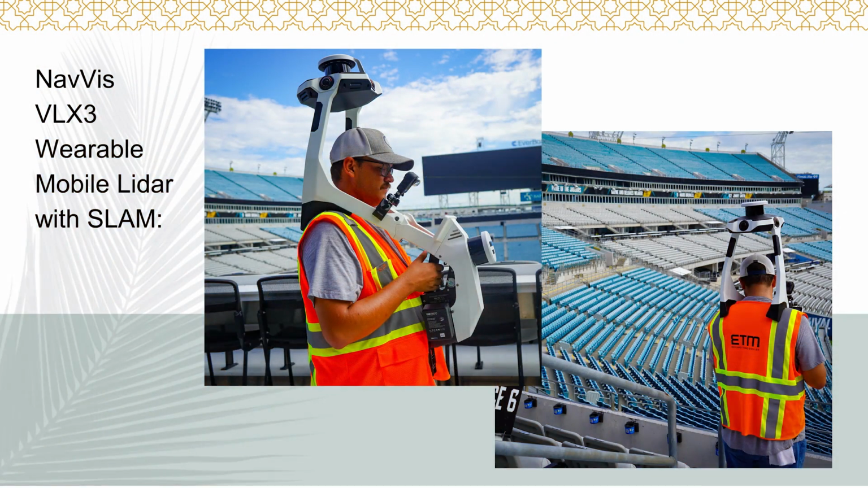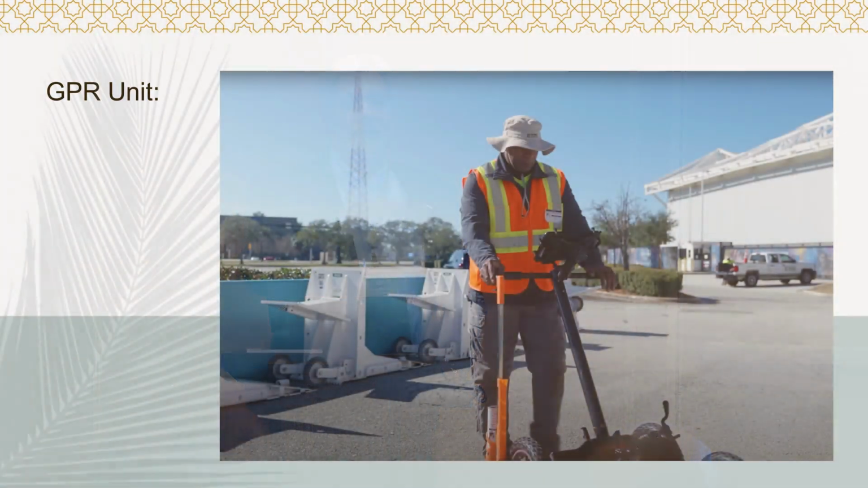So the operator, you can see him looking down at a screen. It's like a little iPhone, if you will, for a display. So he can see what he's collecting as he's collecting it. So if there's any voids or areas where things are obscured, he can actually see that and go back in and pick that up, day of acquisition again. So there's very few go backs.